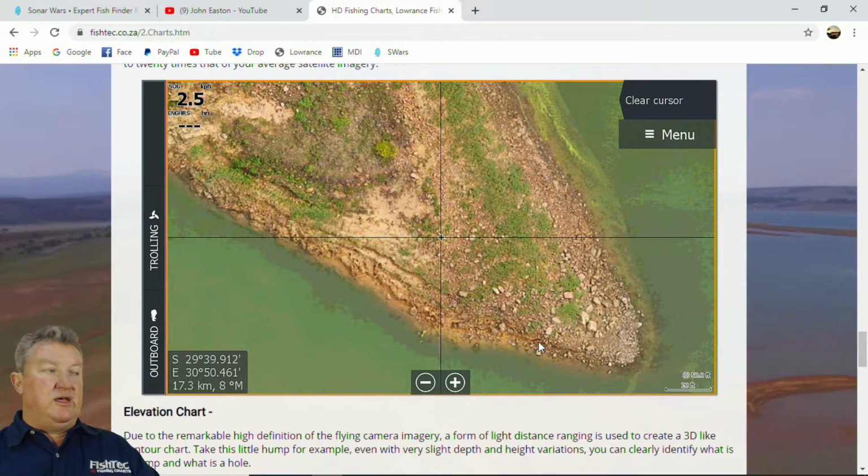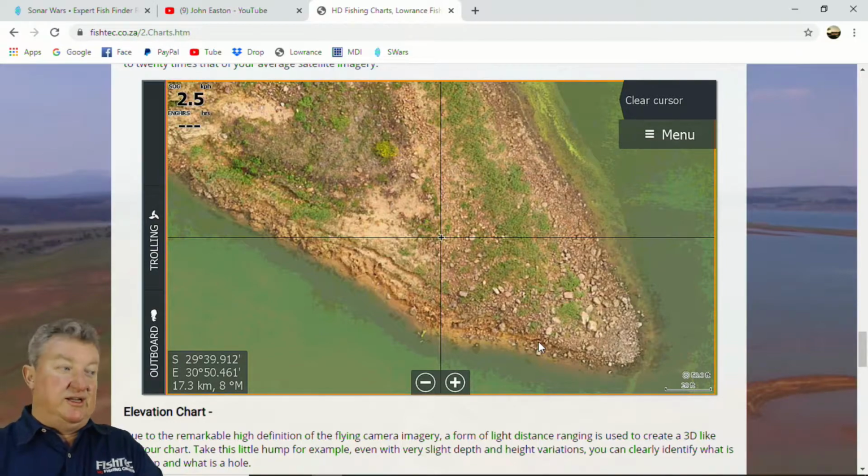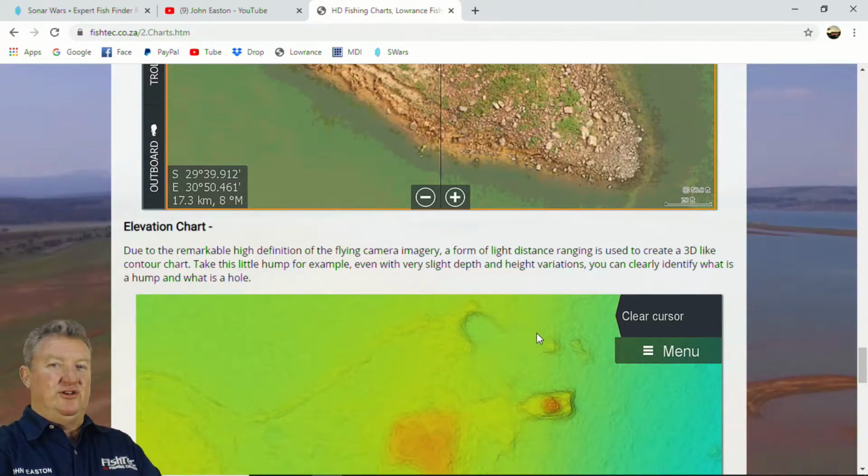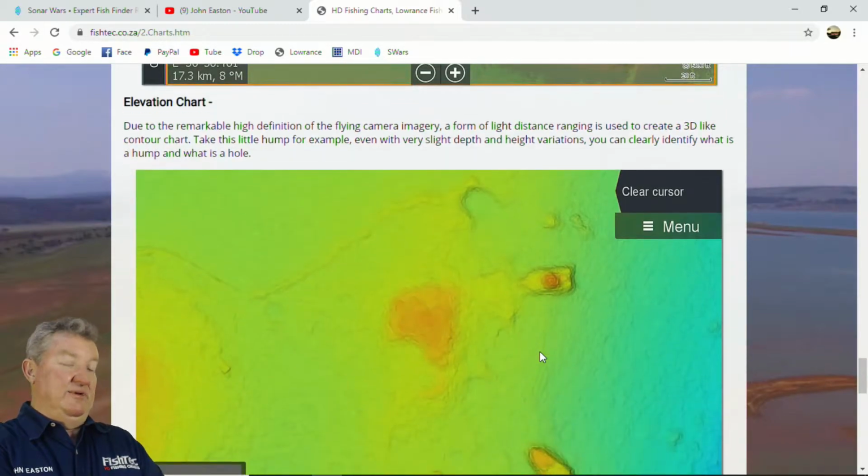FishTec Ultra HD, we use the drone, put it up in the sky, use a contractor, go out, record for us, we convert it into a chart, boom. That's what Ultra HD looks like when you zoom in. Would it be nice if the guys at Lowrance allow the units, especially the big high definition live units, to zoom in a little bit more? Come on, guys. I know you can do it. That'll be nice. We need more zoom.